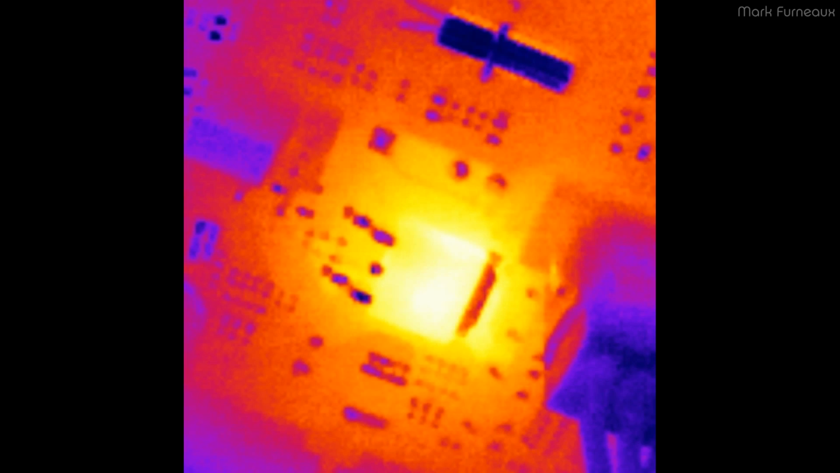This is a macro shot that I took by adjusting the lens. The object in the middle that's hot there is a D-pack, surface mount D-pack, and the cool object on the top right there is actually a 32 kilohertz watch crystal. This is actually a motherboard, and that connector down in the lower right is a fan connector.